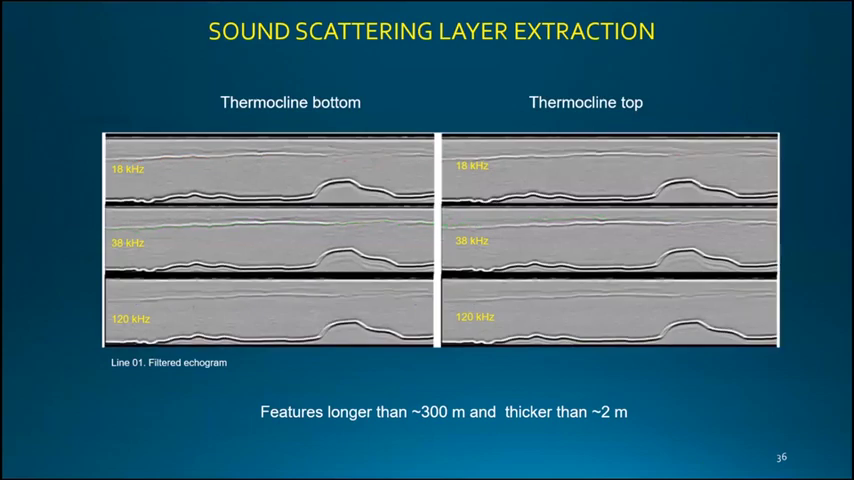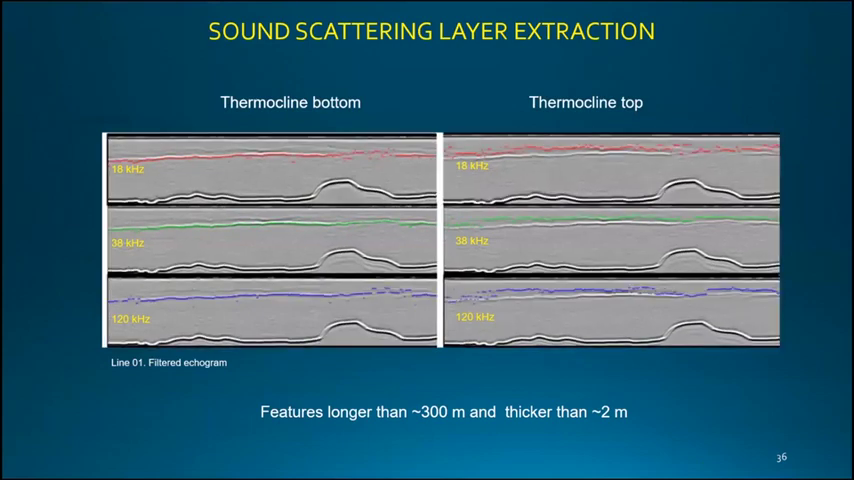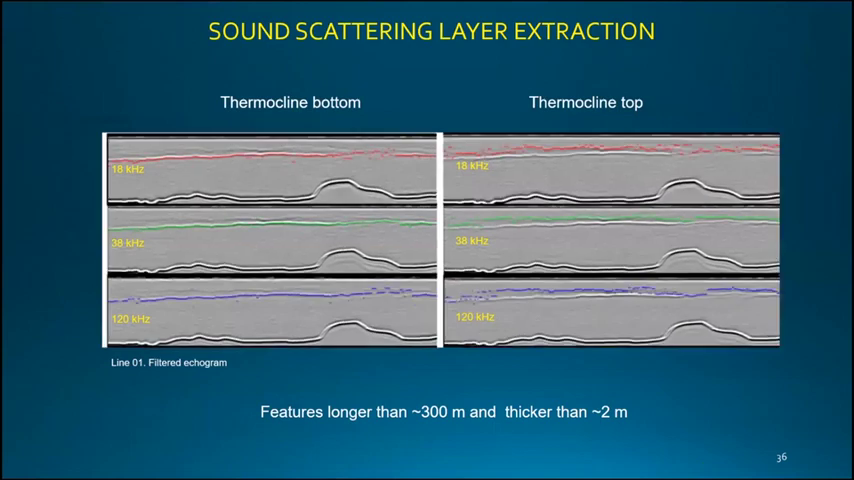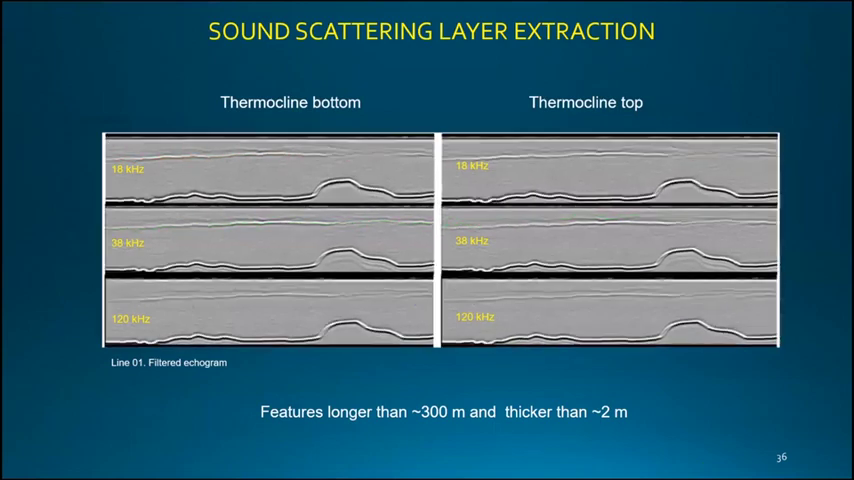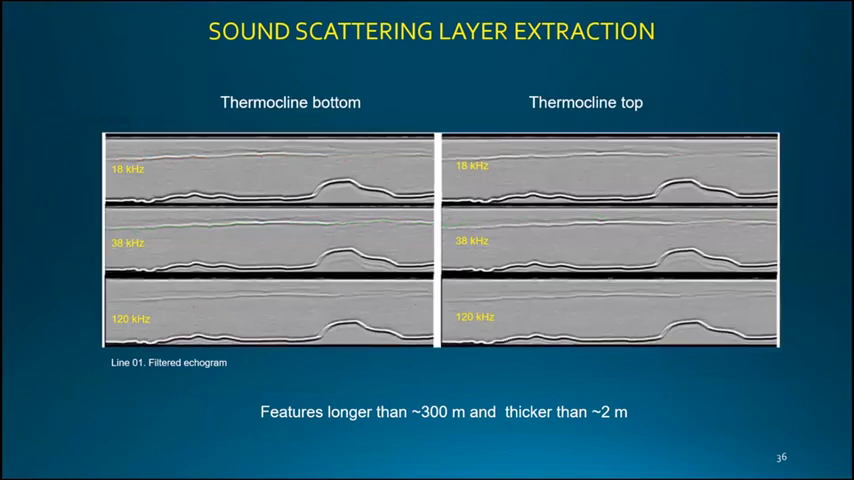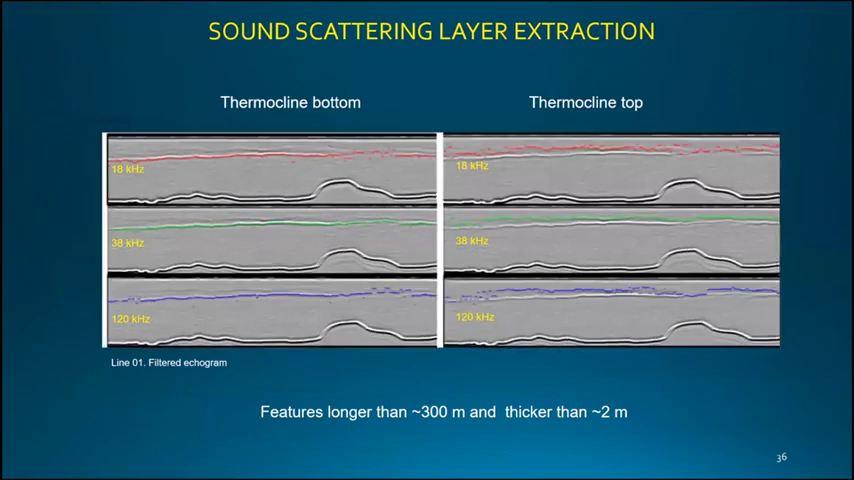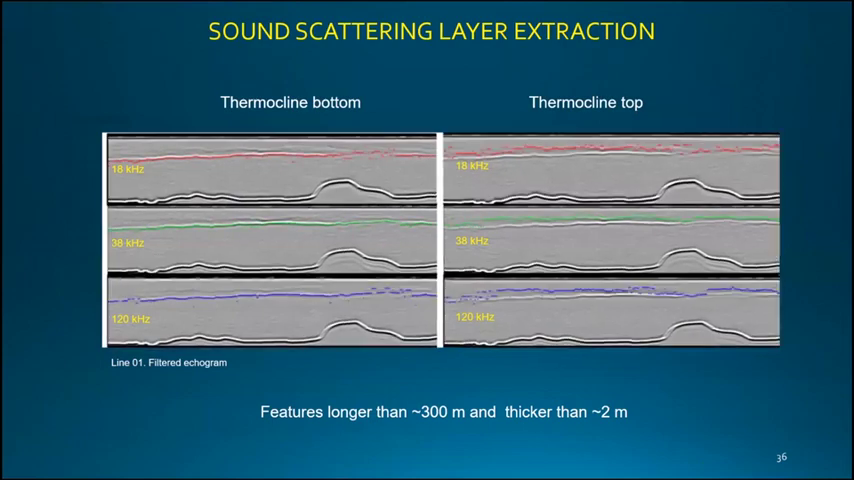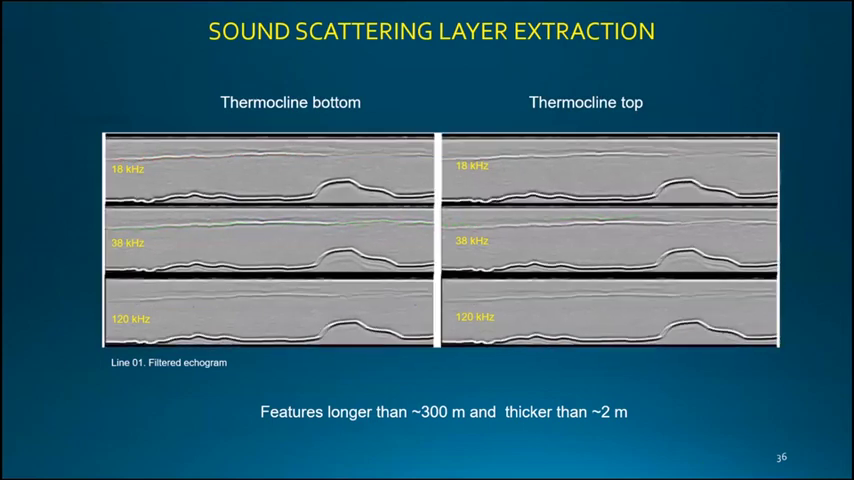And we can see here for the bottom of the thermocline that it's matching on most occasions. There are some patchy areas where we don't have a clear solution for some frequencies. Here we have a solution for the medium frequency channel, and here as well. But overall, for the top of the thermocline, our results weren't good enough. Our method wasn't working for the top of the thermocline. And why is that? Because that layer was more smeared, diffuse, affected by turbulence. It wasn't possible to track it.